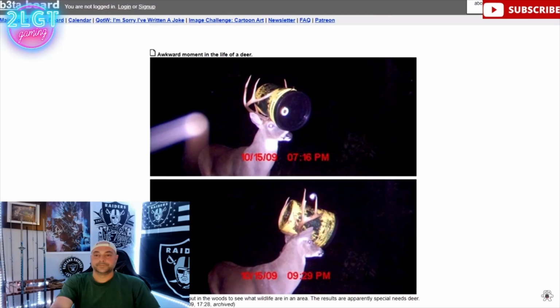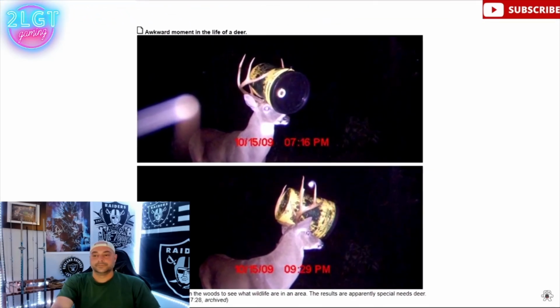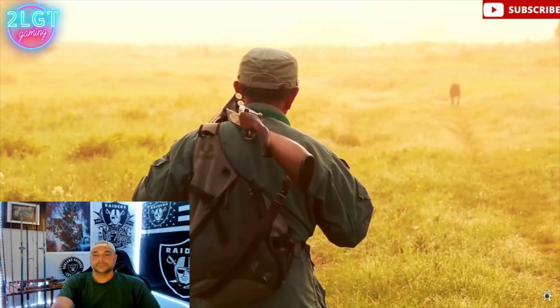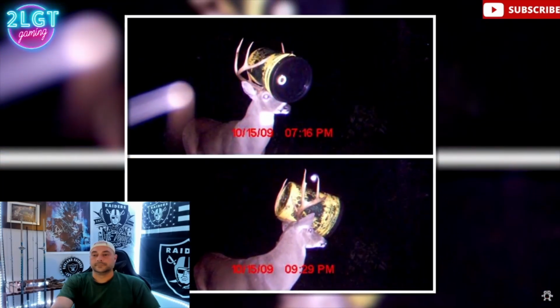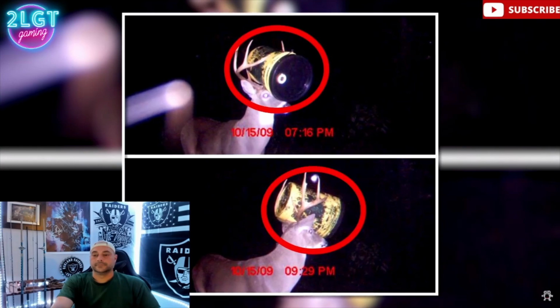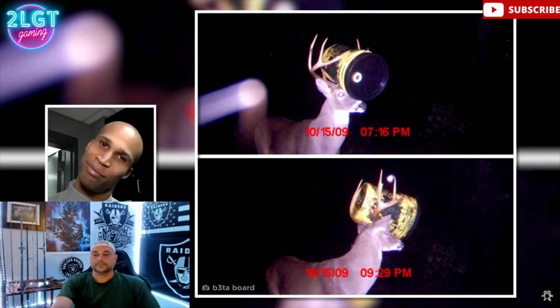A Beta Board user by the name of Emu Man posted this incredible trail cam shot for the internet to see back in 2009. Apparently, his neighbor, an avid hunter, was baffled when he found the bizarrely comical moment on the trail cam he used to see what wildlife frequented the local area. After all, carrying around that burden, potentially for months as far as we know, isn't exactly the usual way of completing your bucket list.